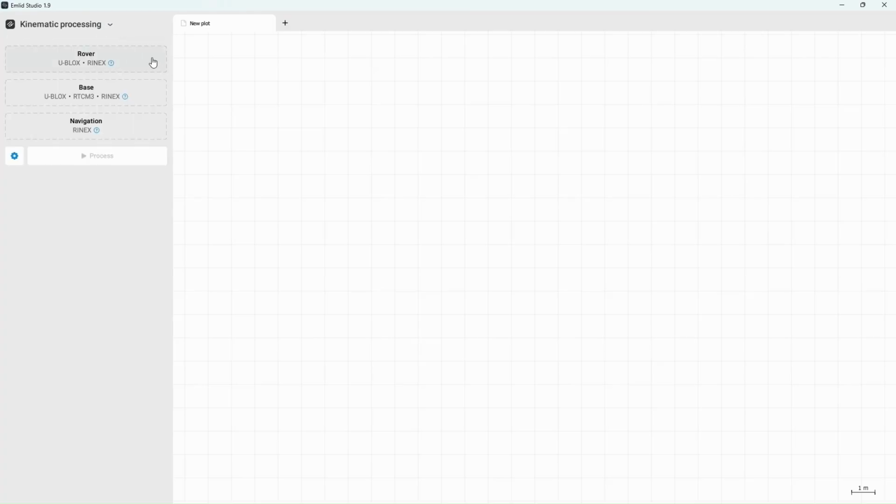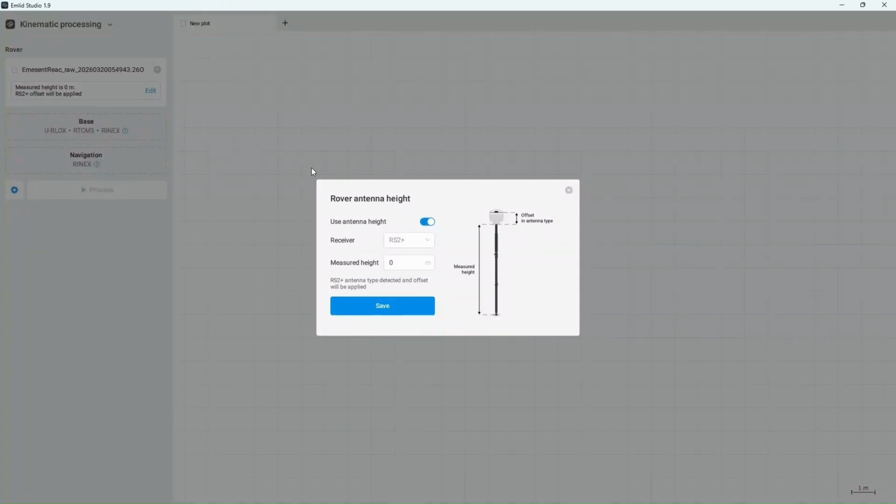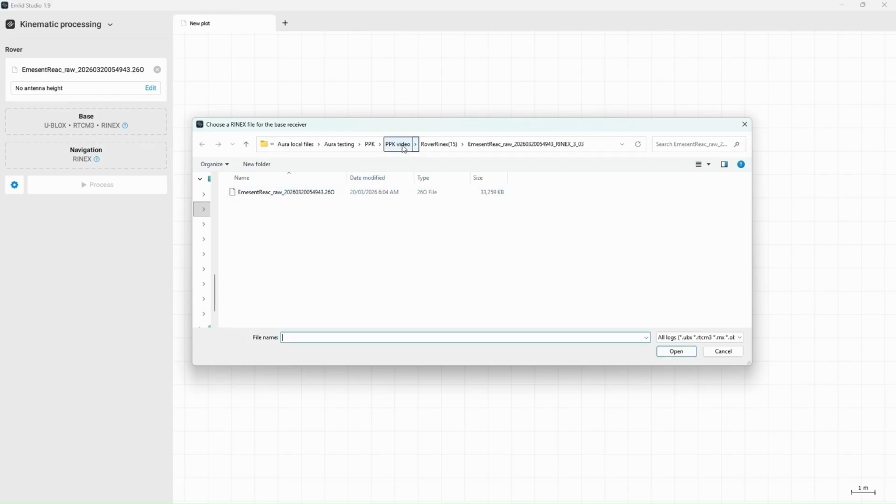The first step is to upload the rover observation file. I'm going to go into my rover RINEX folder and find the observation file, which is the one that ends in .260. Now we want to update the rover antenna height to not use an antenna height, because we don't have an antenna height when we're using the Hovermap with the rover. We now want to select our base observation file. I'm going to go into the base RINEX folder and select the base observation file.